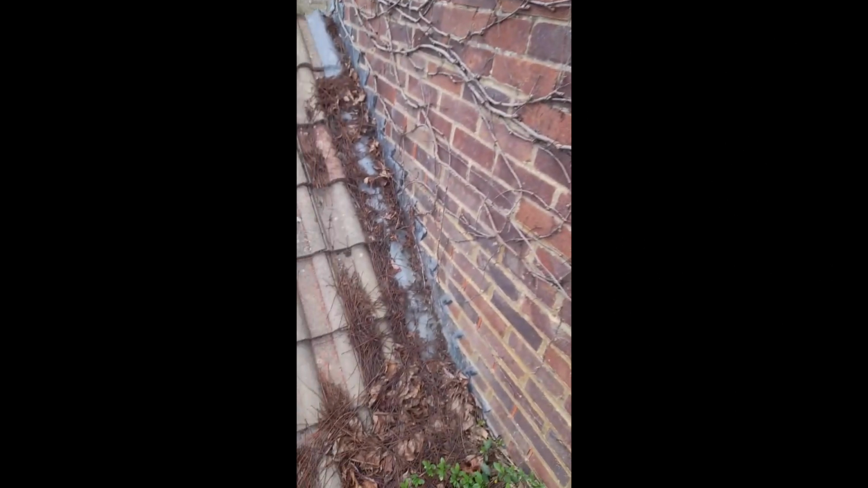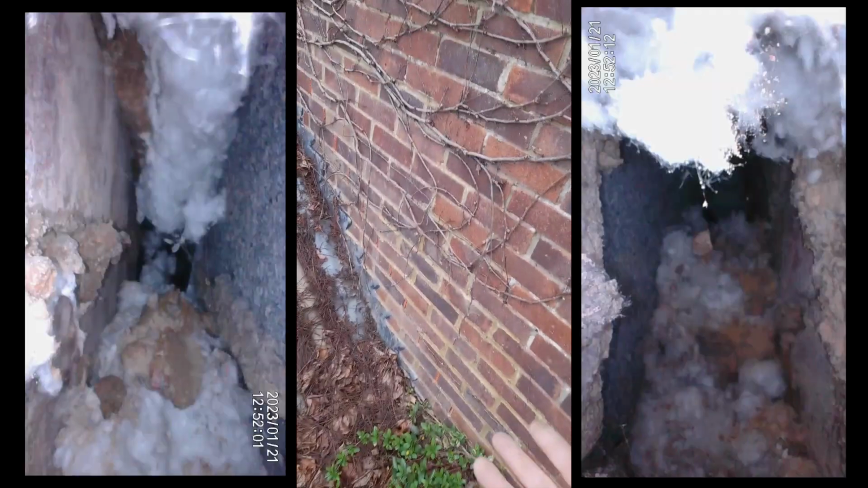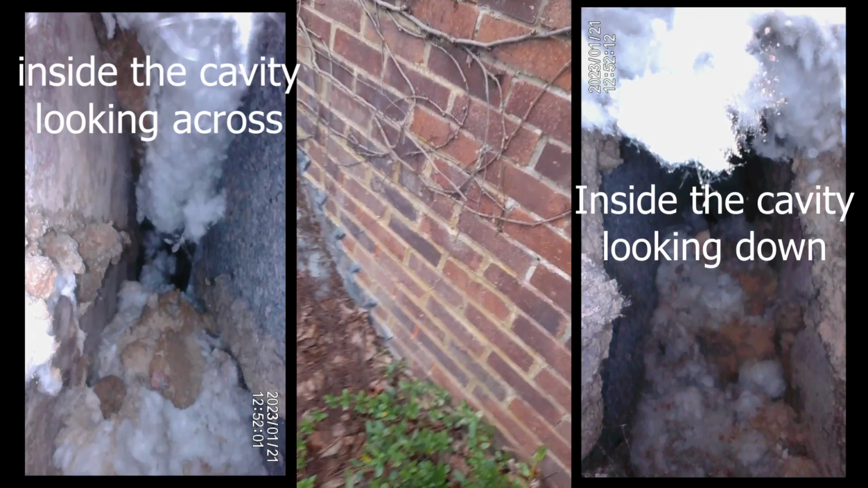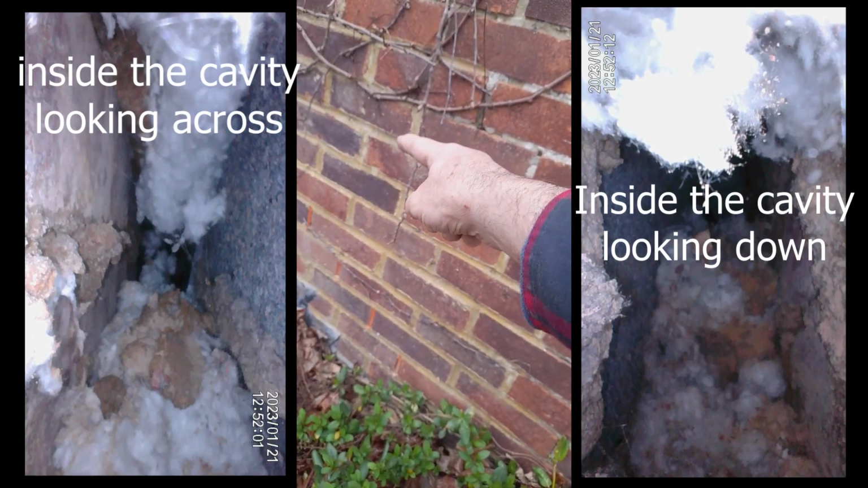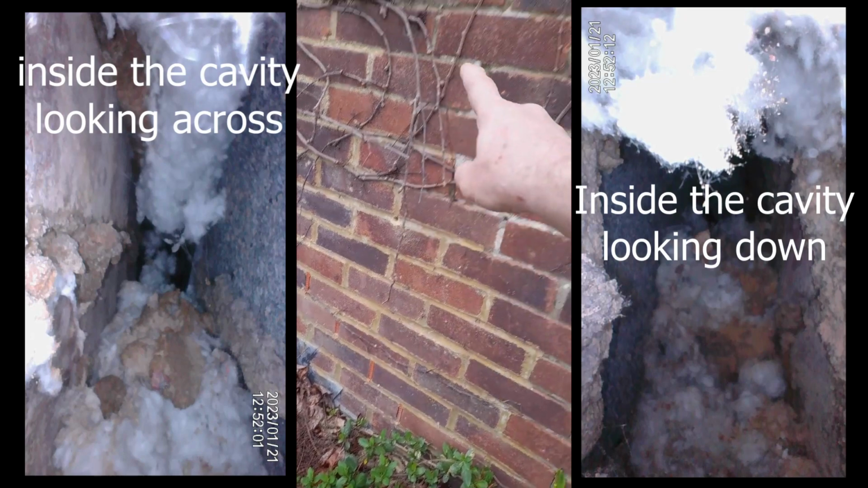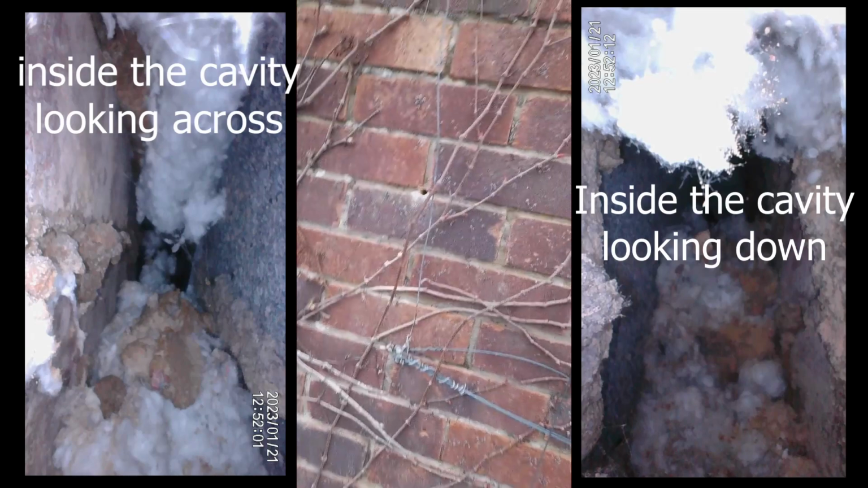Now results so far show me that there's voids all the way across where they put the cavity tray in, which we expected because it was done after the insulation. And that was through that hole, looking sideways and looking down, but looking up this way also there's a void, and that's the other hole.